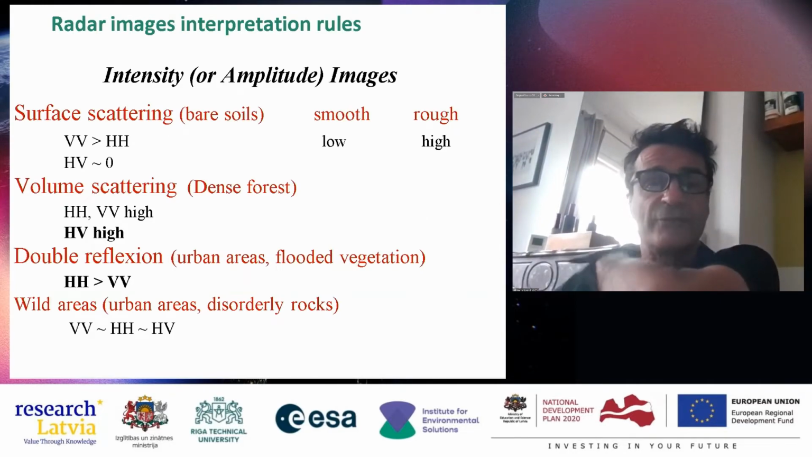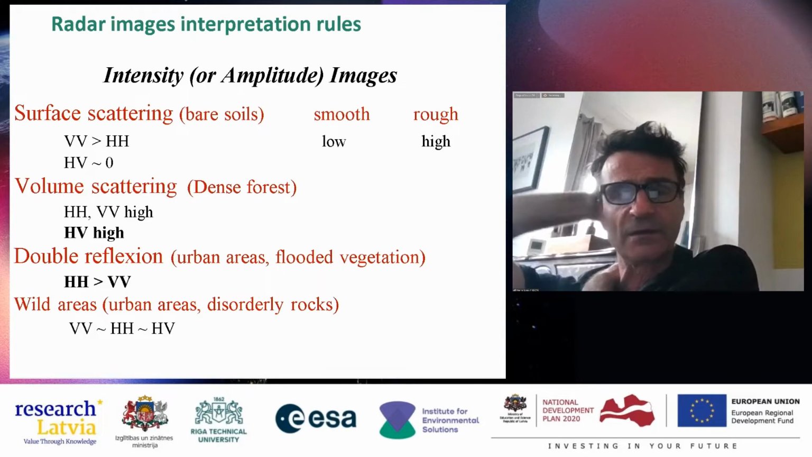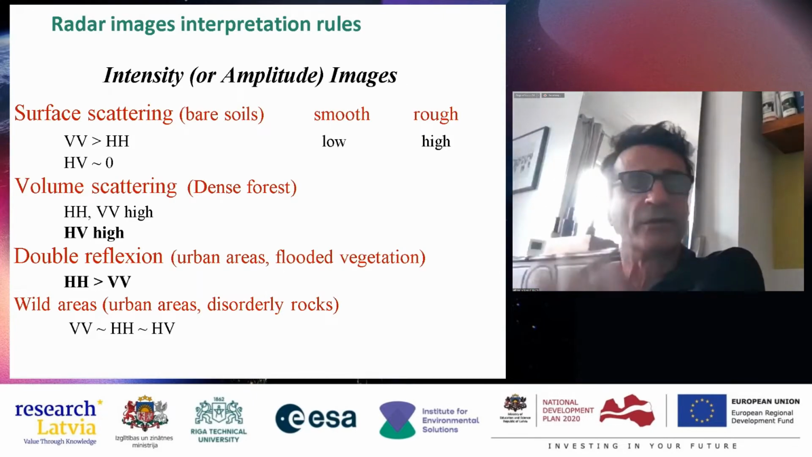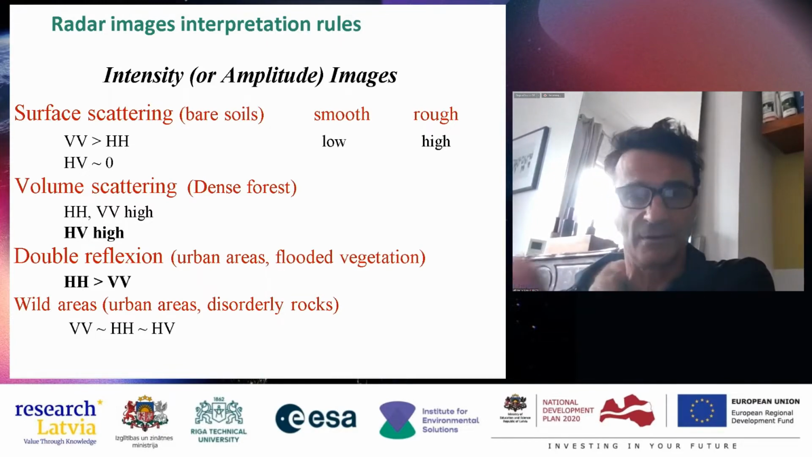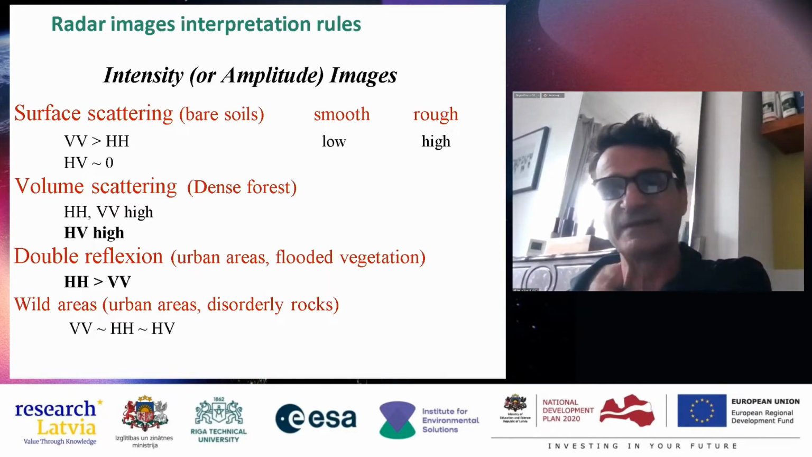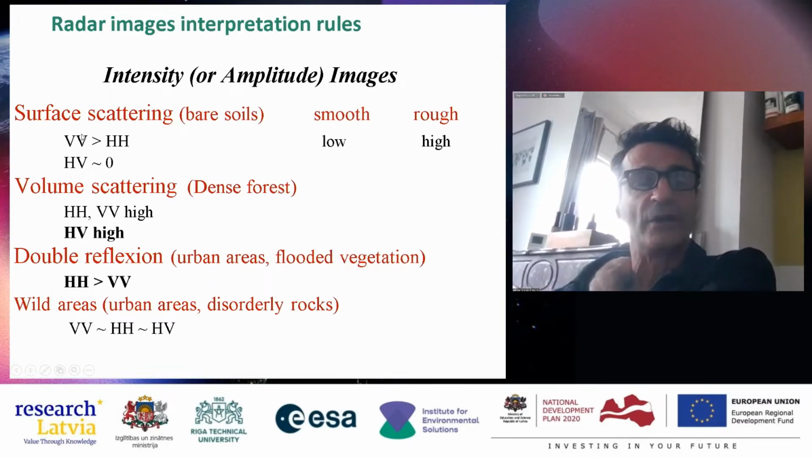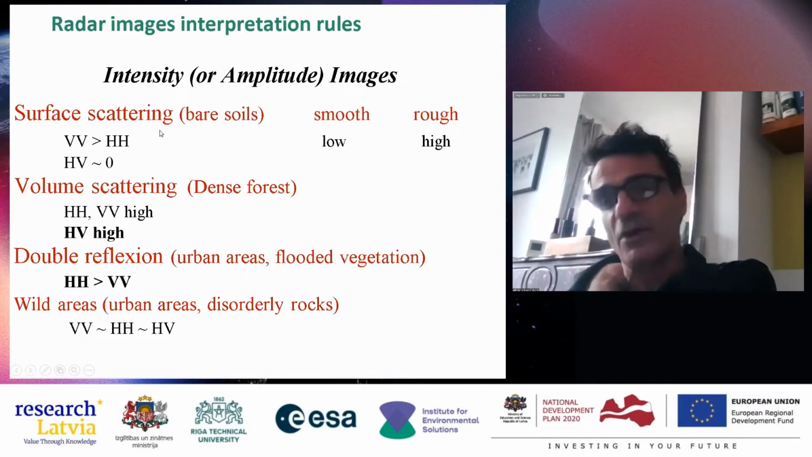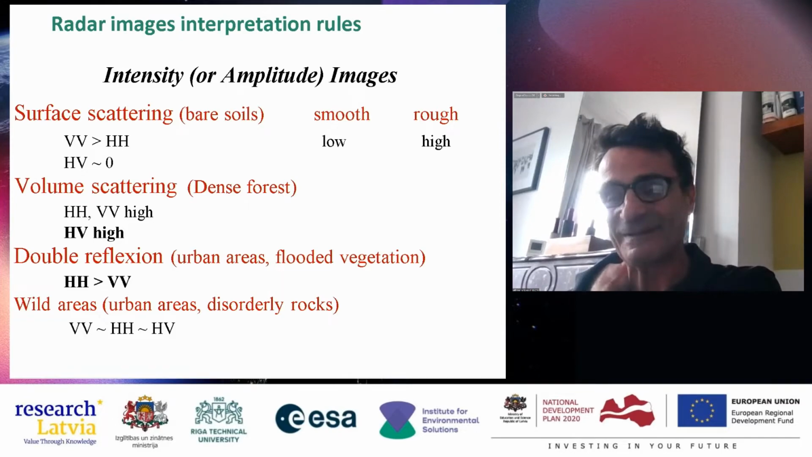So just to close this chapter, when you use intensity or amplitude images, what we are going to use with Sentinel-1 GRD products, in general, because a lot of students ask me, so what is the best polarization?